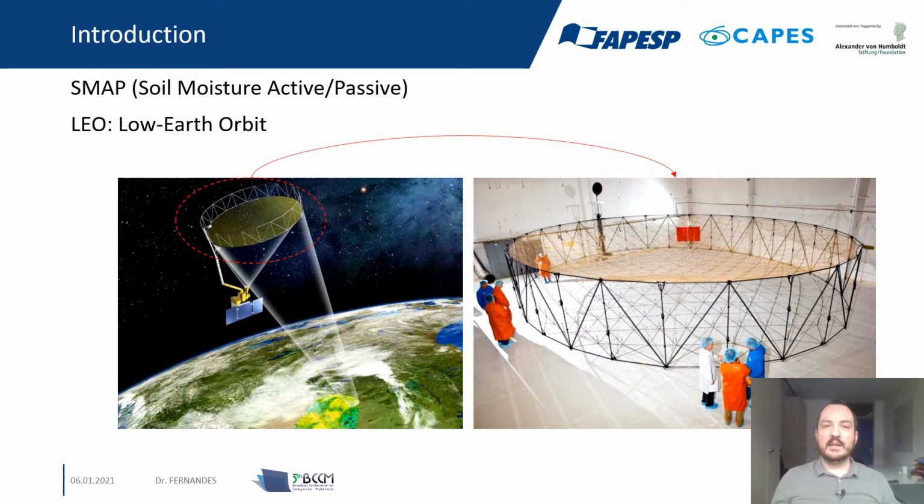In the low Earth orbit, the temperature at which these components work is at cryogenic levels, minus 150 degrees Celsius. And there is also the possibility of micrometeoroids that travel at a velocity of 10 kilometers per second.